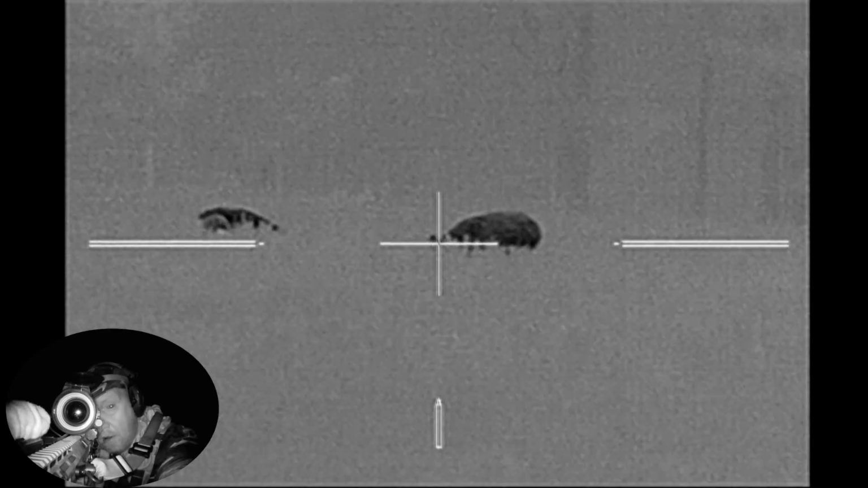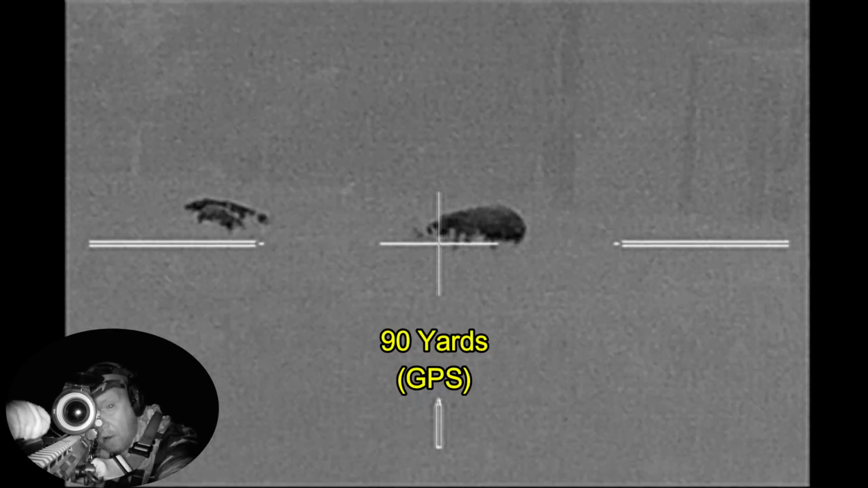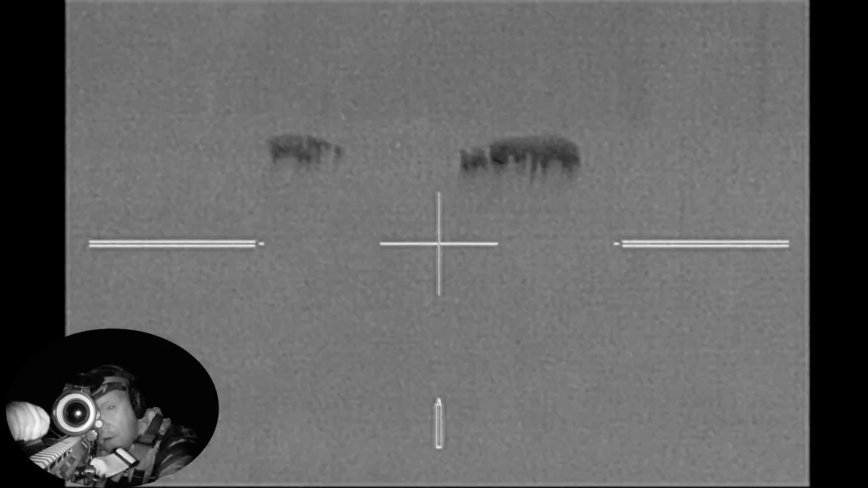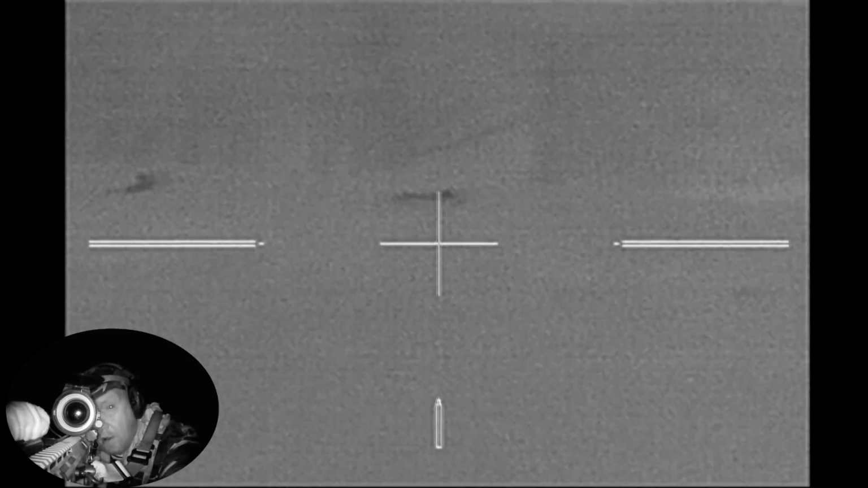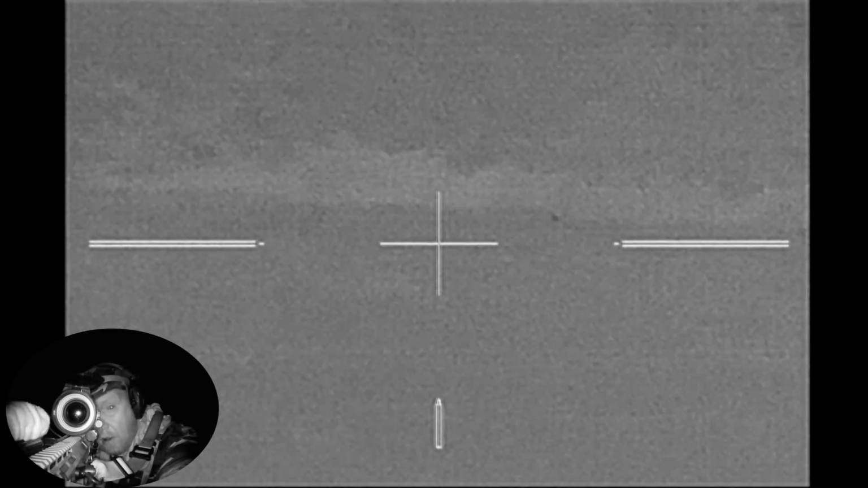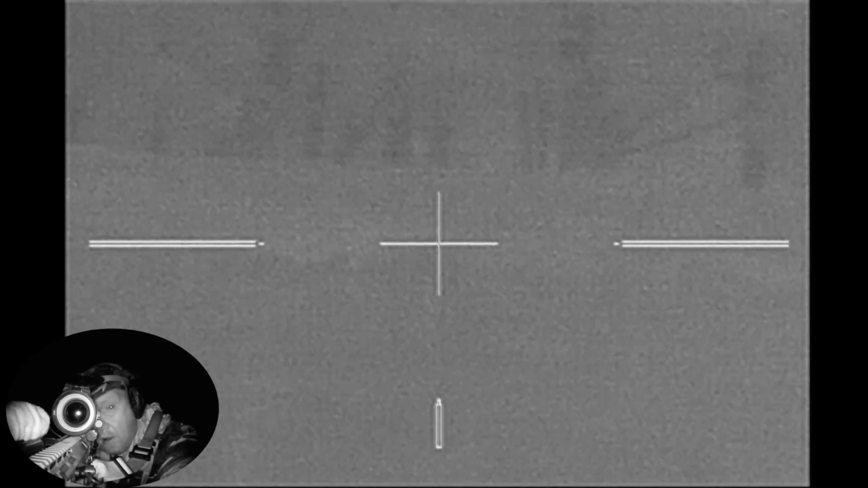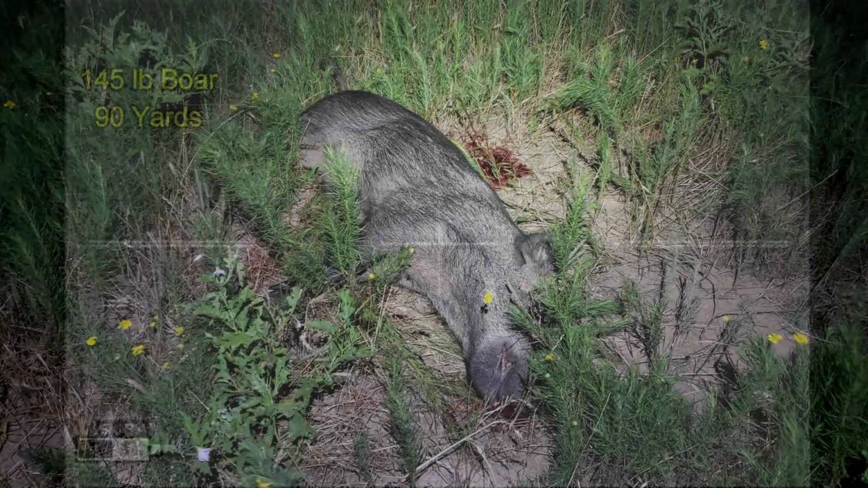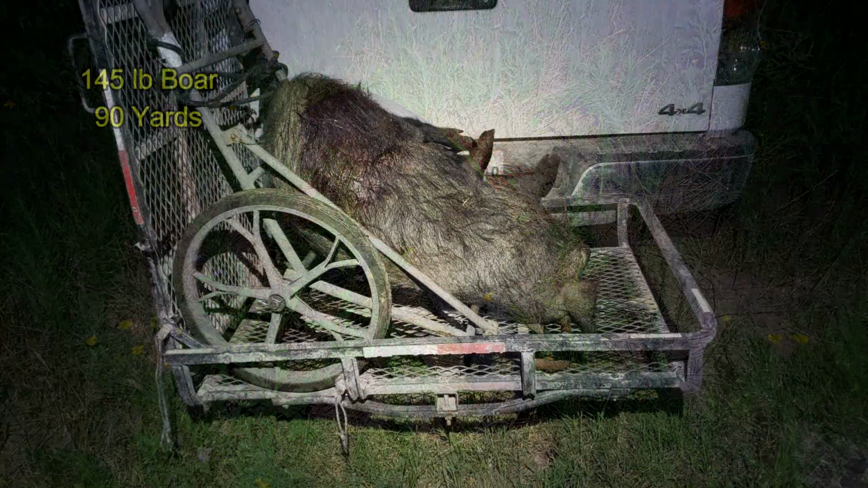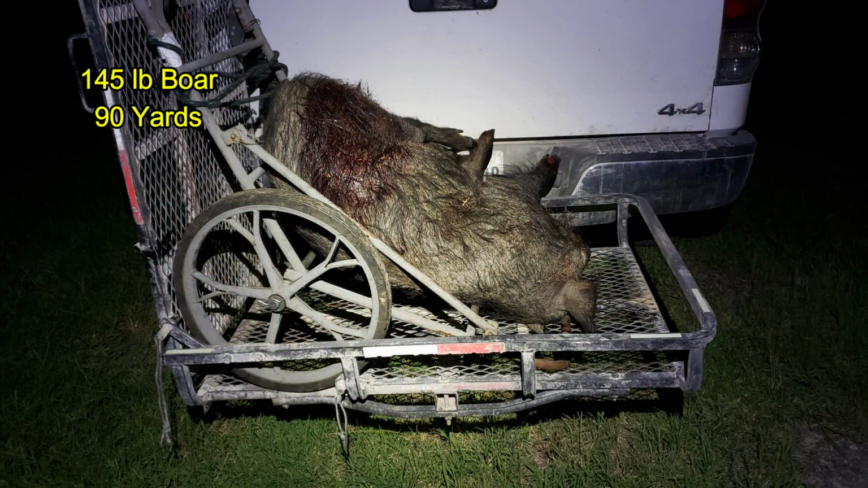So I'm going to go ahead and line up on the hog that I think is a sow and take her. And then let her piglets run because I don't know if there are any livestock in the woods behind them. Well, my sow turned out to be a 145-pound boar, and at this point I was tired and just loaded it in the cart and the carrier and moved on to my next property,